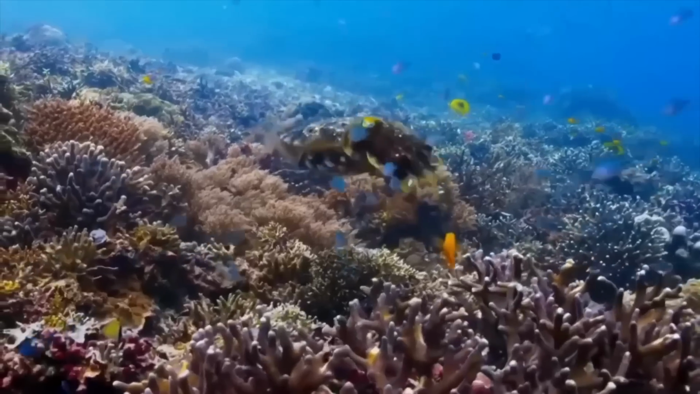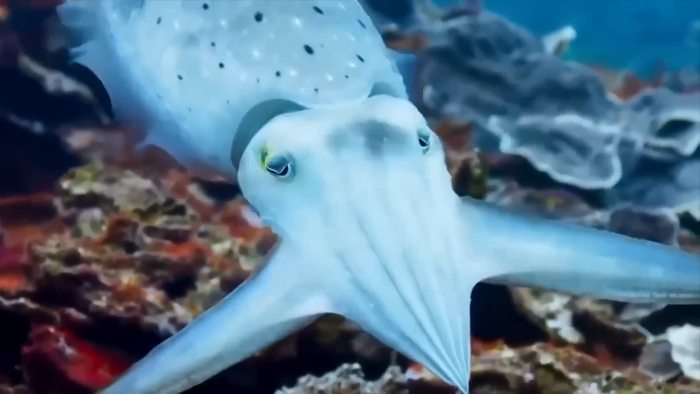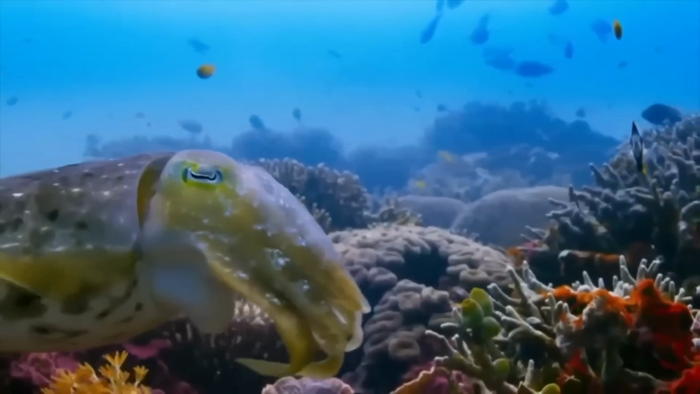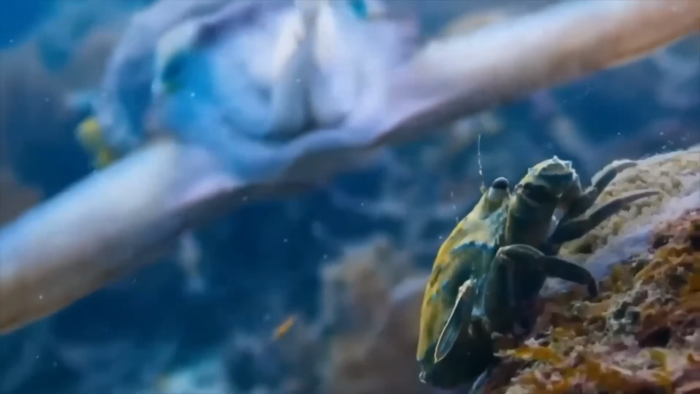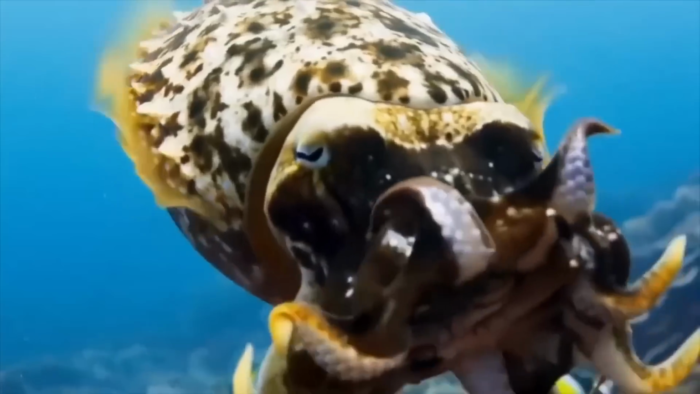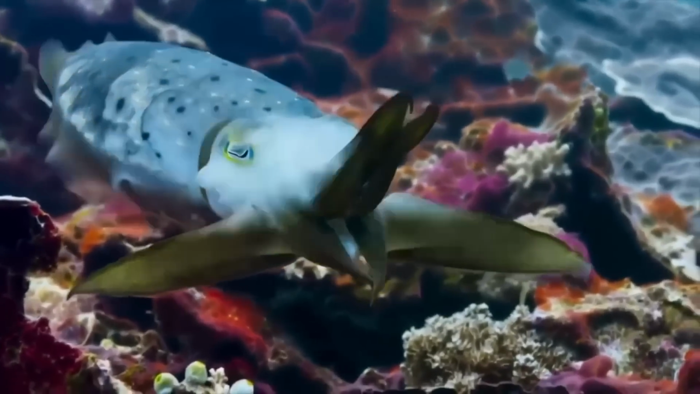A cuttlefish. Have you heard of cuttlefish or cuttles? These little guys are actually fish found in deep parts of the ocean, and they're known to be highly toxic. But let's not focus on their dangerous side for now. Instead, let's talk about how incredibly unique and fascinating they are. Just take a look at their mesmerizing colors and reflections.